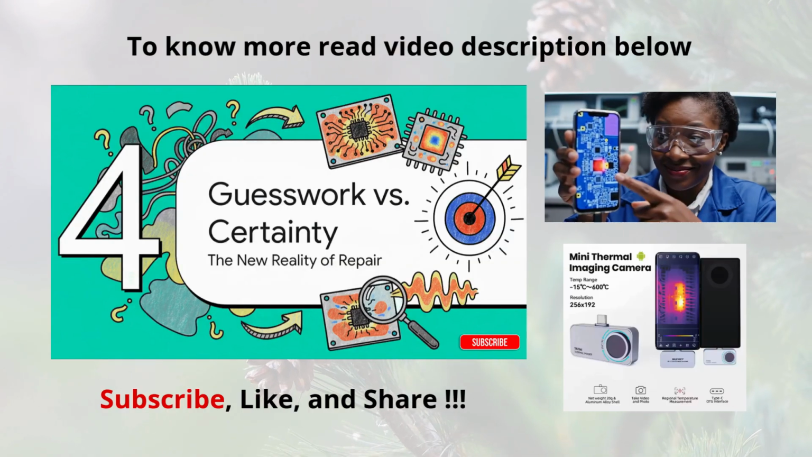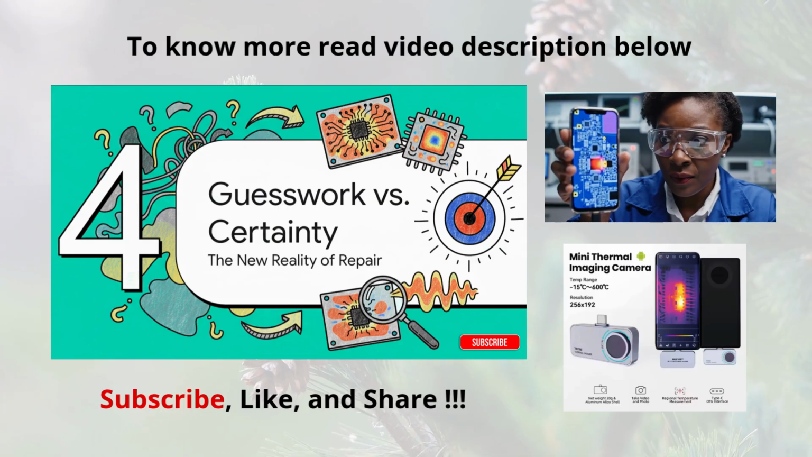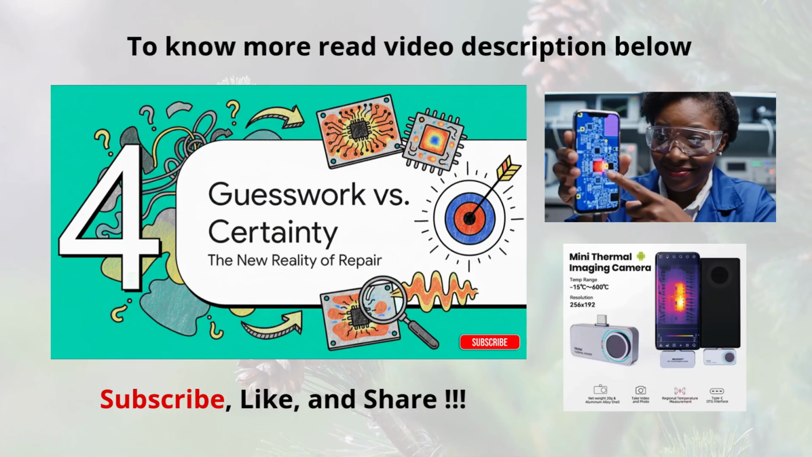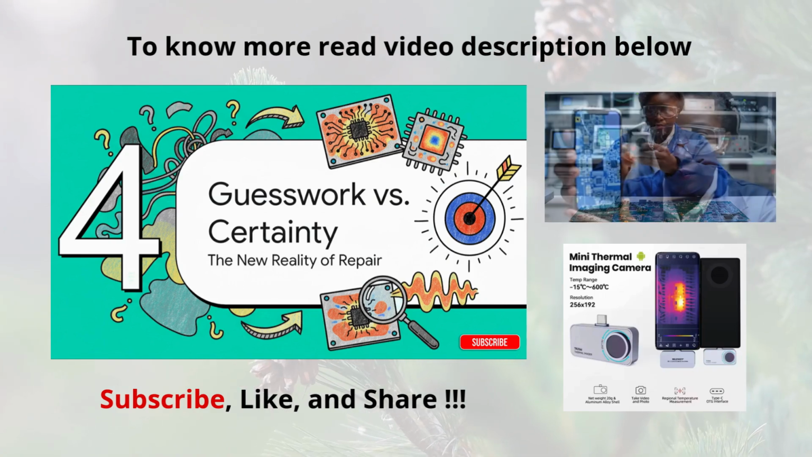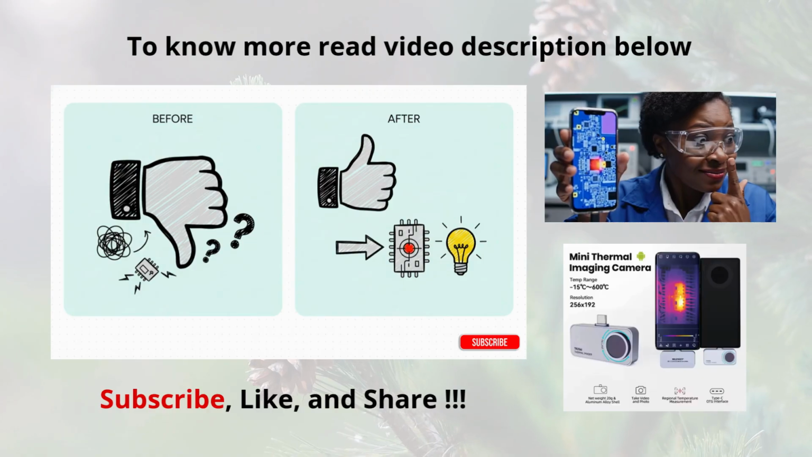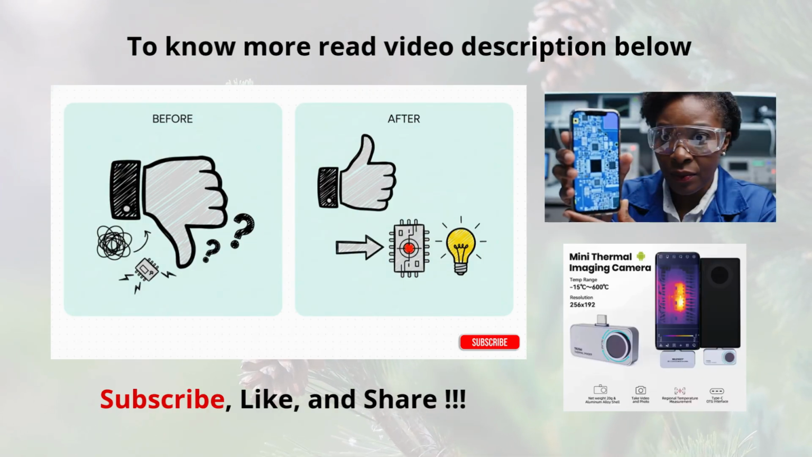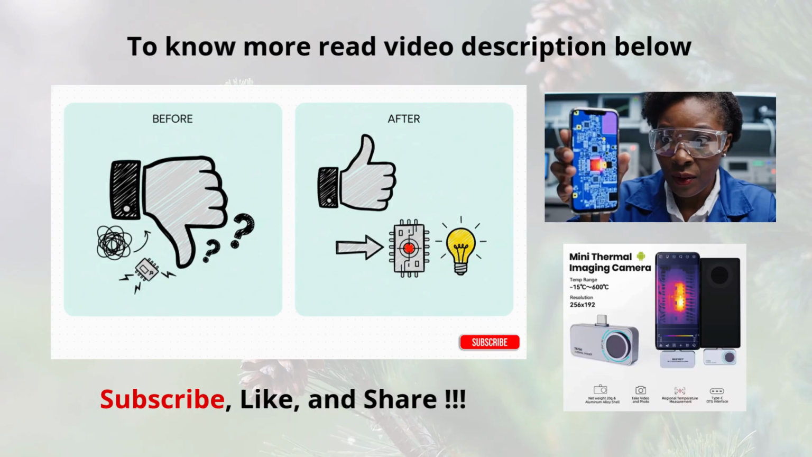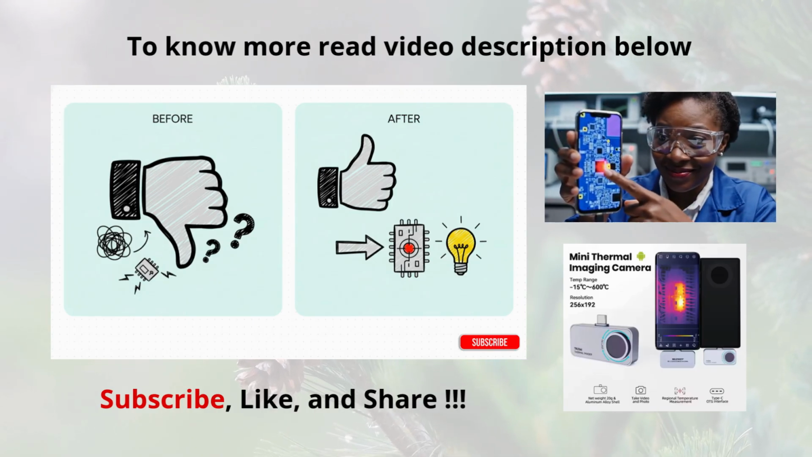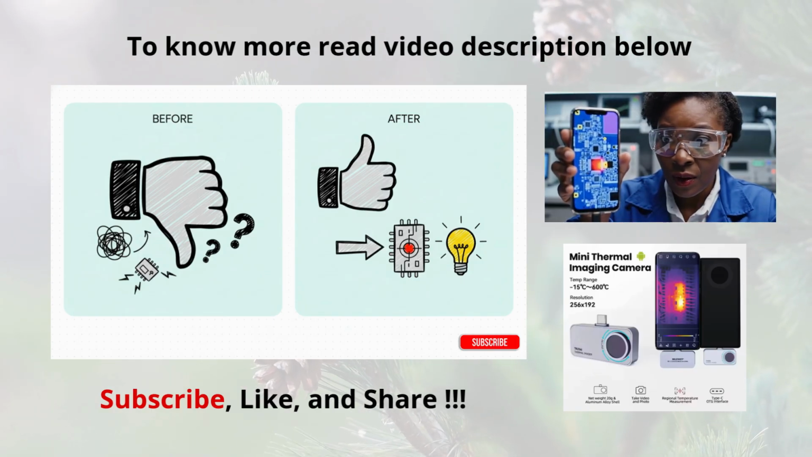So when you step back and look at the big picture, what we're really talking about is a fundamental change in the whole repair process. It's about moving away from a world of guesswork and into a new reality of, well, certainty. This is really the before and after picture. You are replacing that tedious, risky trial and error with immediate visual insight. You're saving hours, maybe even days of your life. And you're swapping that feeling of uncertainty for the confidence that lets you make precise, accurate repairs every single time.